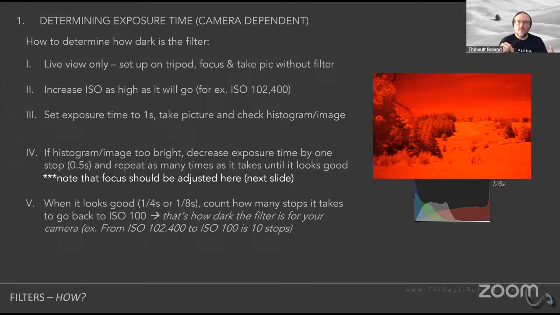Between 100,000 and 100 ISO, this is 10 stops difference, which means that if I'm doing absolutely nothing but putting the IR filter on top of my lens, I will need to increase my exposure time from where I'm at right now, which is an eighth of a second, to the exposure time that corresponds to an increase of 10 stops.